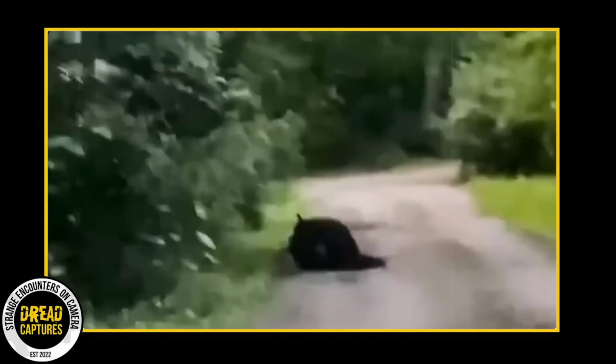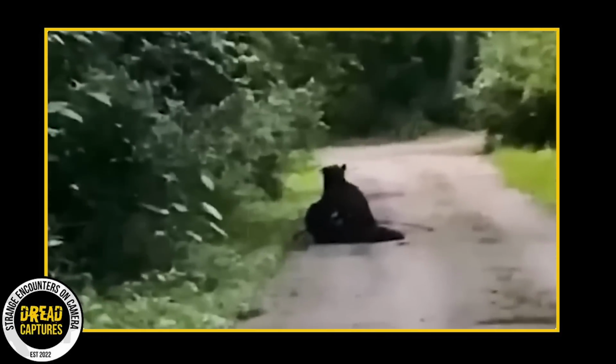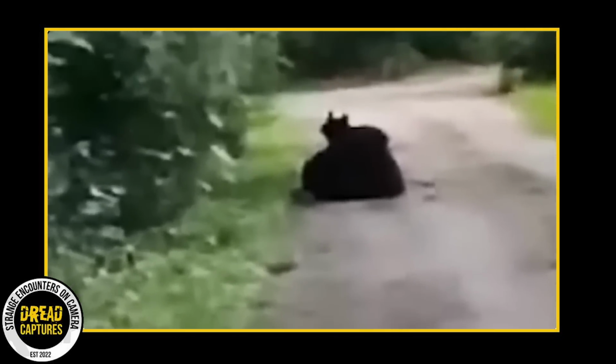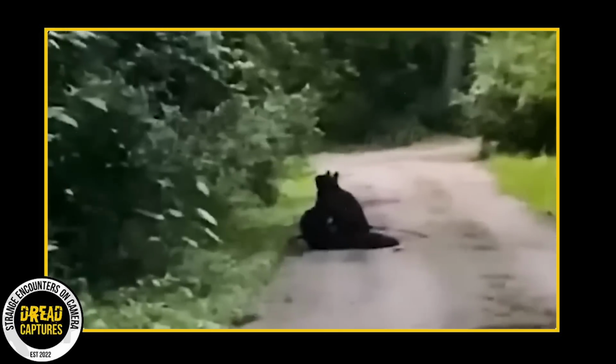It's big and it looks like it's covered in black fur. The creature's there, doing something, but it's kind of hard to tell what it's up to. It kind of looks like it's eating something, but who knows? Now, when he zooms in on the video, you can see this creature's got these pointy ears, kind of like what you'd see on a cat or a dog.